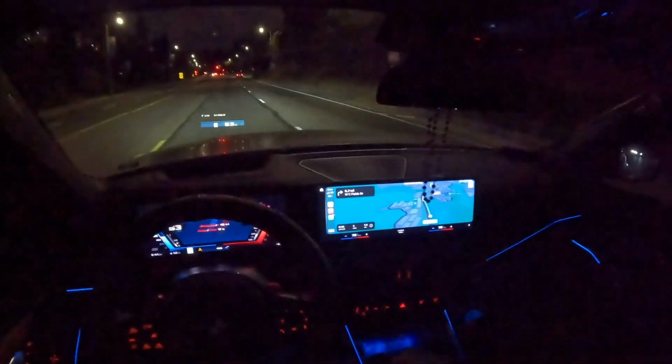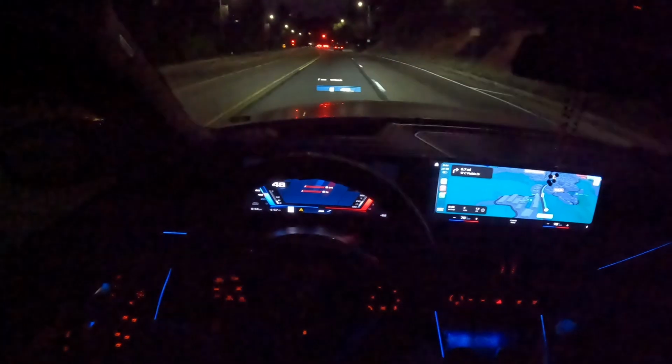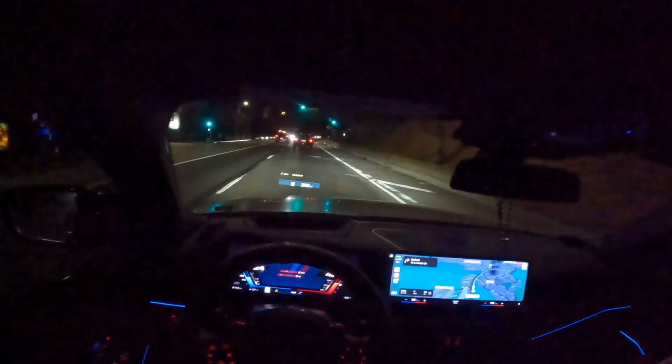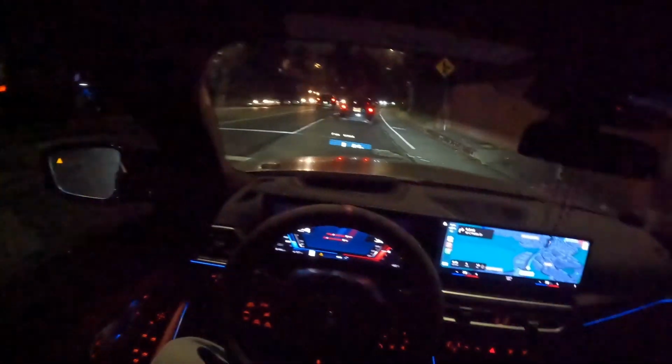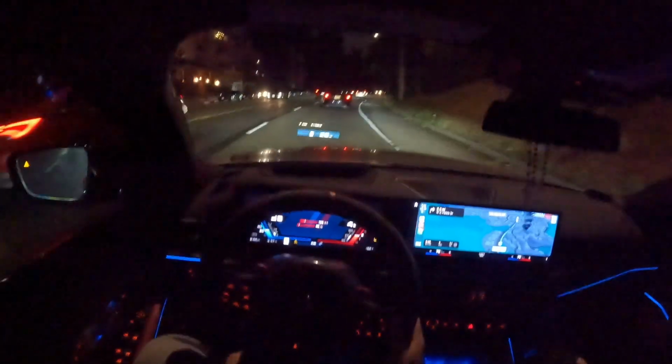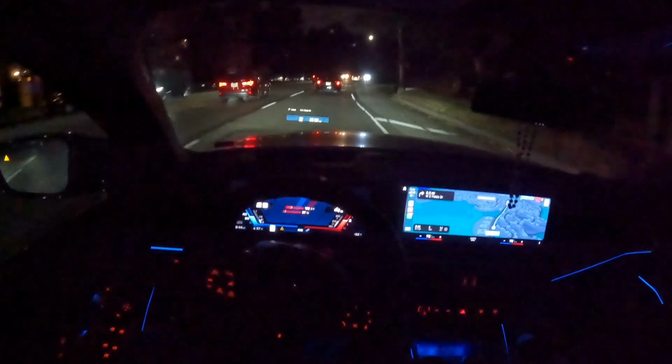G80 stock versus RS5 fully built. I'm making that a reel, bro, or a YouTube Shorts. Do it. That'll get unlimited views. RS5 versus G80. B9 RS5 full bolt-on stage 2 E85 with upgraded injectors.